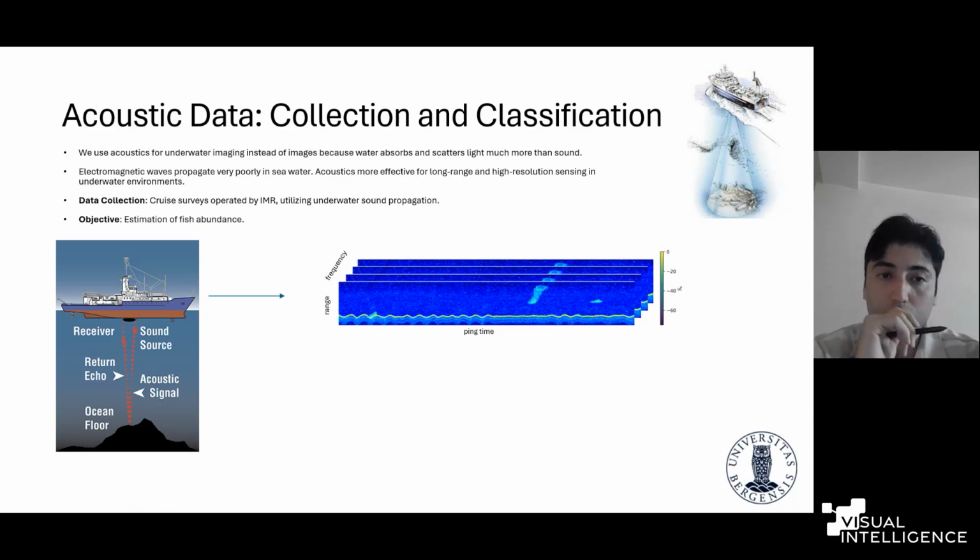During those cruise surveys, we have a research vessel like this typically, and we have hull-mounted echo sounders here. Those devices are simply sending sound signals into the water, and those signals are reflected back from the objects in the water column. Those reflections, so-called backscatters, are read by the echo sounders again, and we have the resulting ping for each signal.